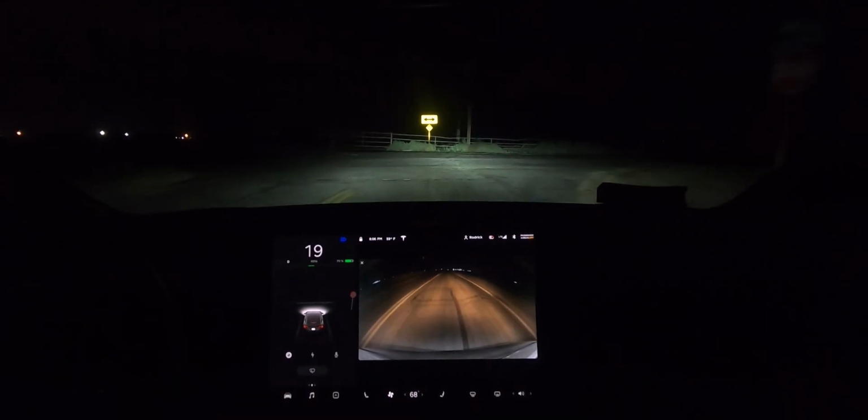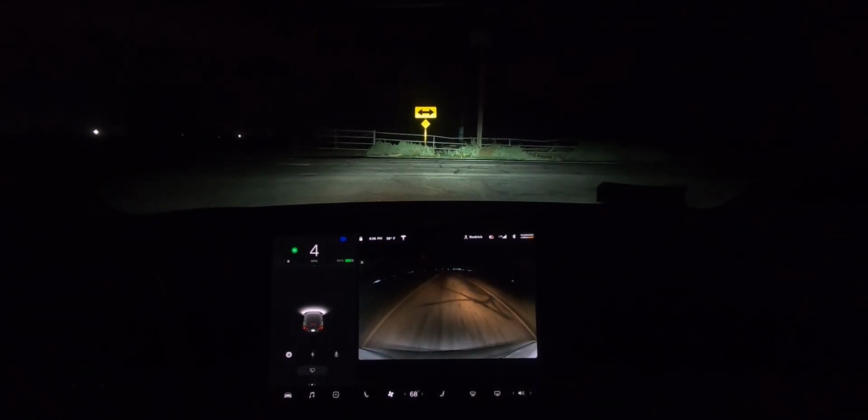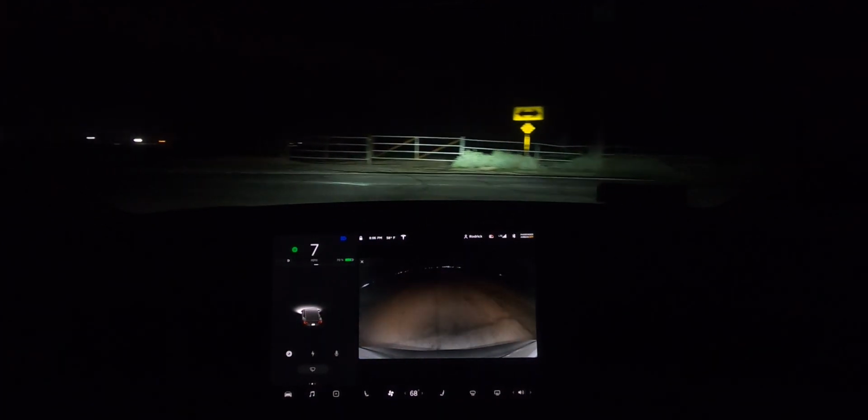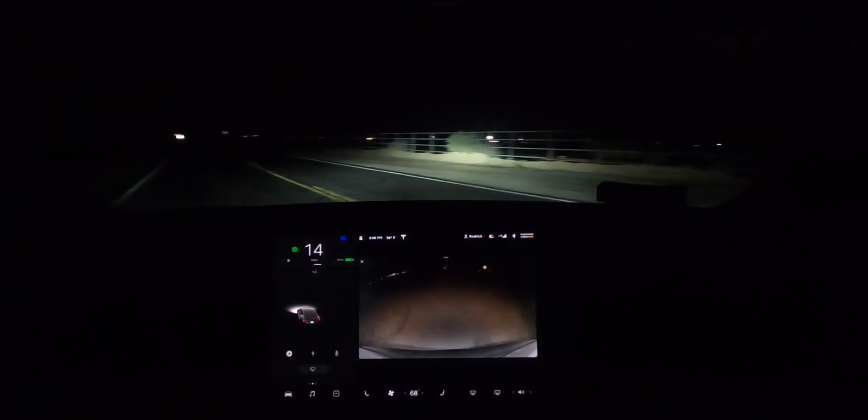Yeah, see, it didn't warn us. I'm not sure what caused that. Oh, that's creepy over there. There's a train track and darkness. But yeah, I'm not sure what causes it to decide when to warn you. I guess it just doesn't see it or know that it's there.